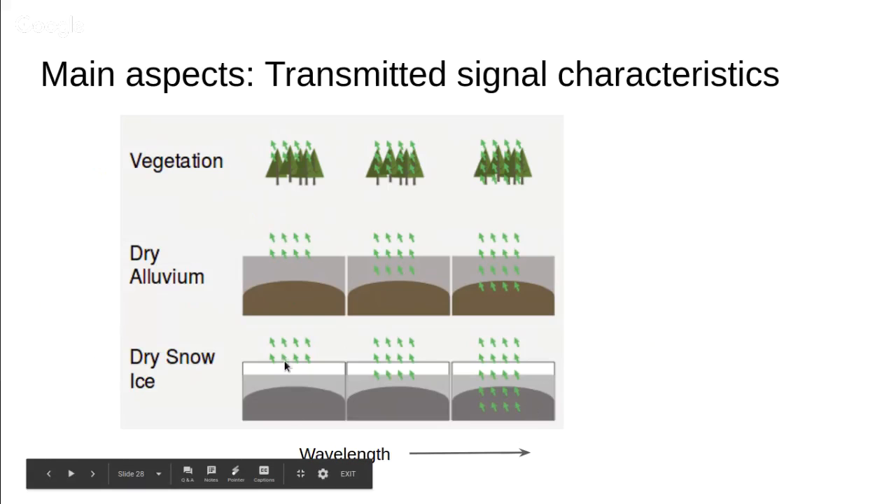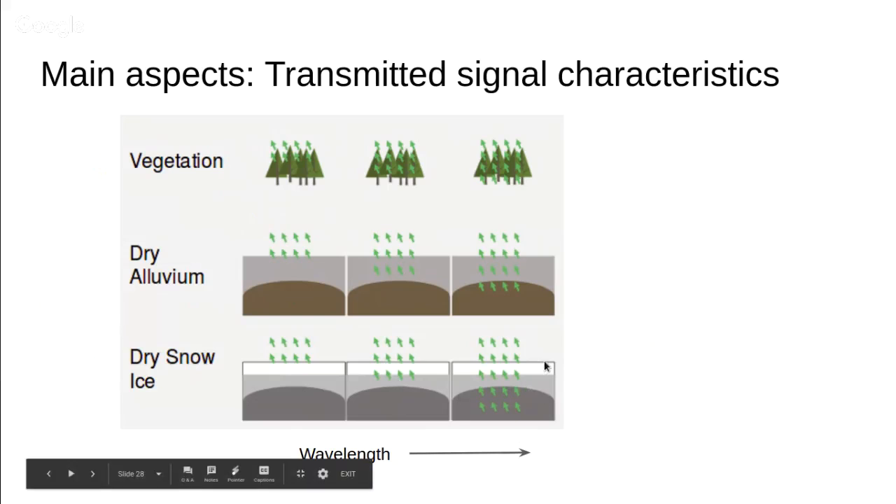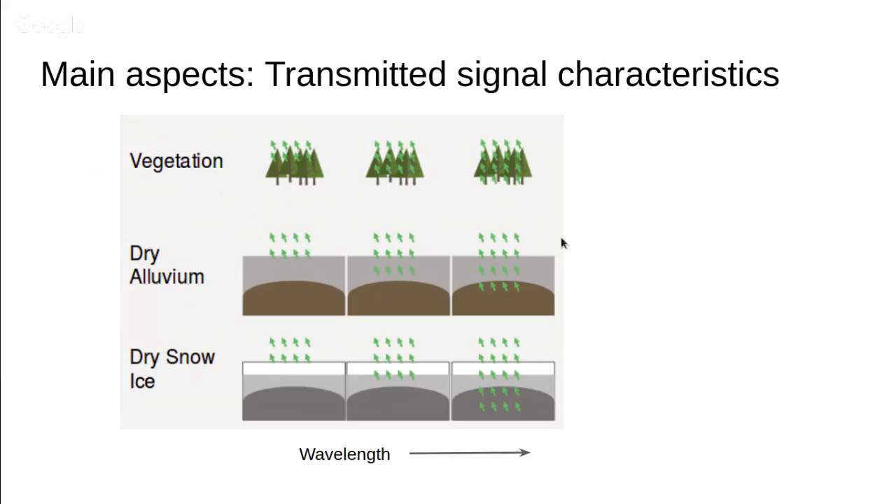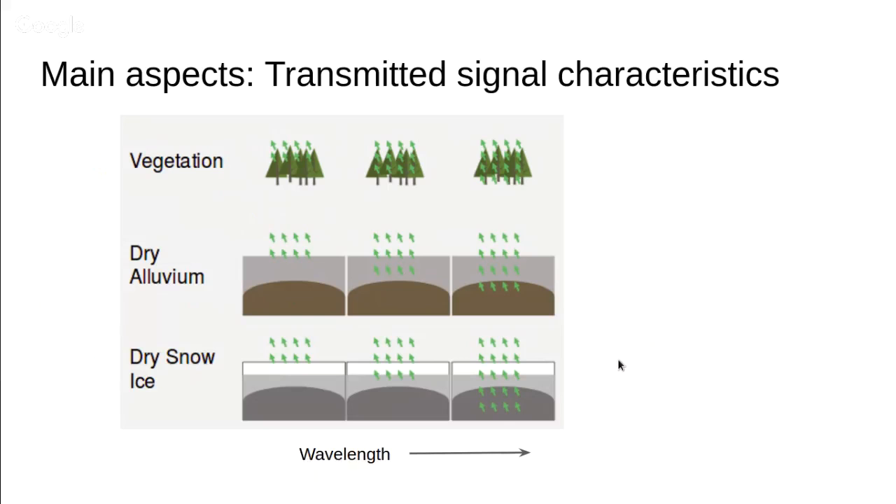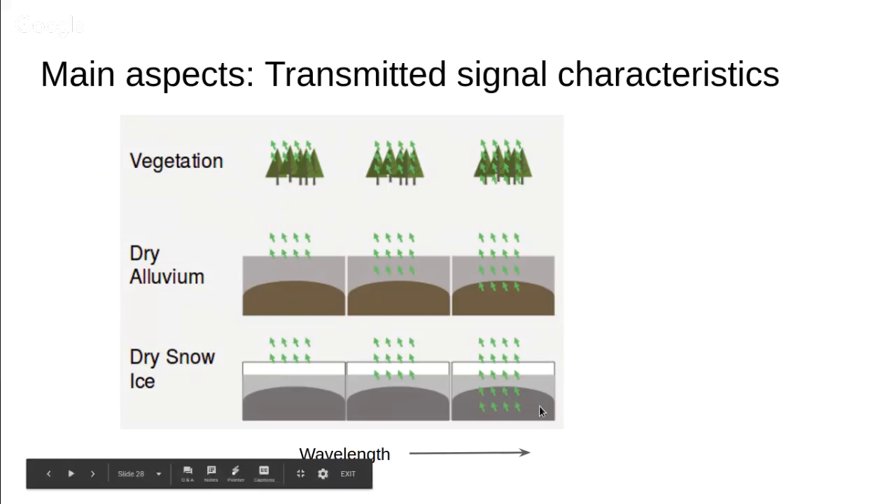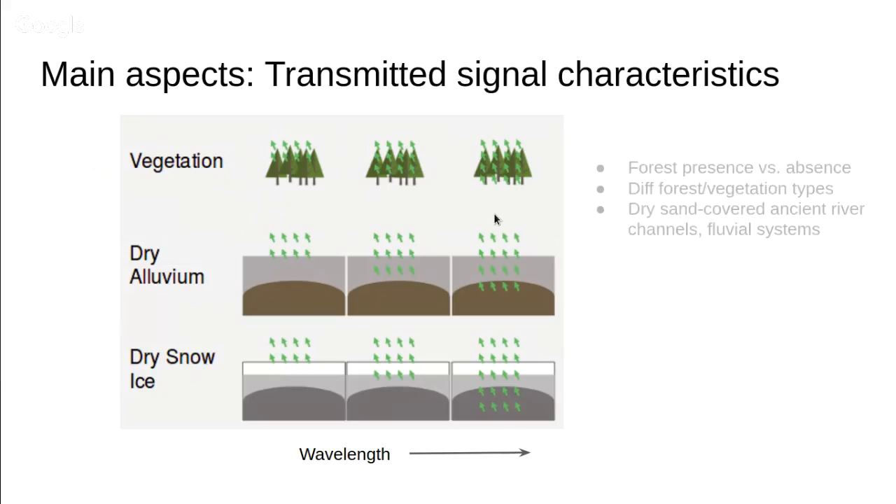So with low wavelengths, the reflection and backscatter will be from the top surfaces. Medium wavelengths will penetrate a little bit, and long wavelengths actually penetrate quite deep into the target. So depending on your application, you might use different wavelength radar imagery. It might be dry snow, alluvium, or vegetation characteristics. You might want different wavelengths for different aspects that you are interested in.